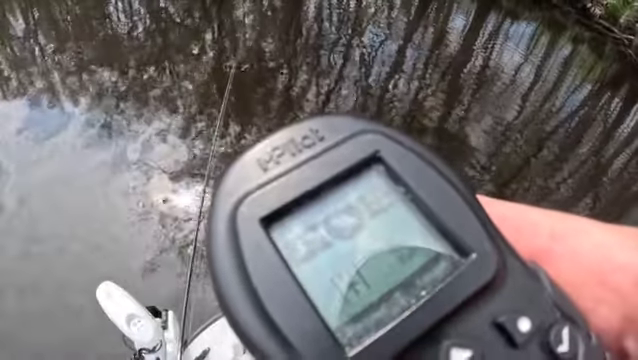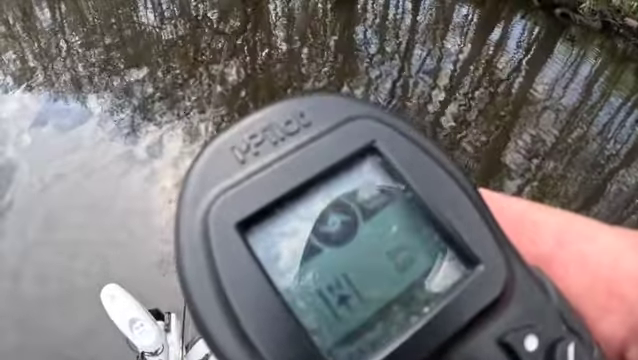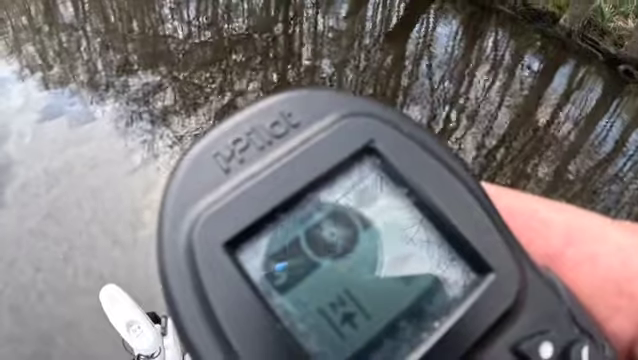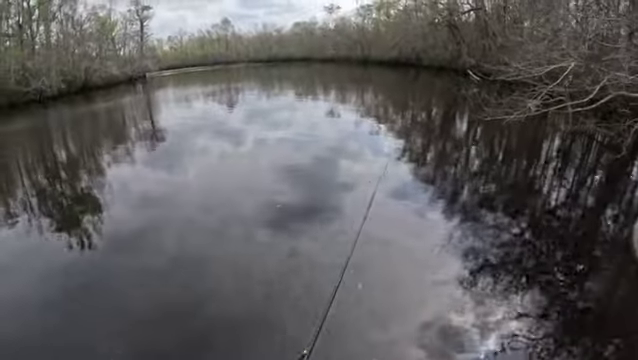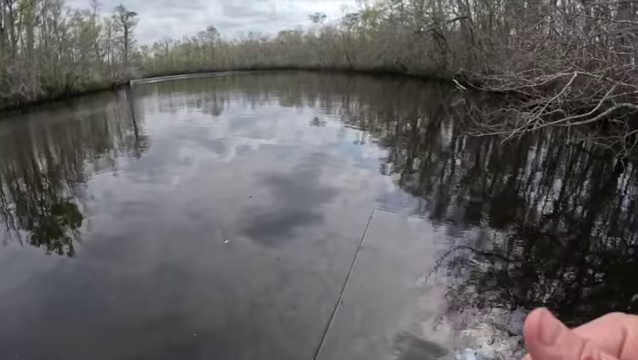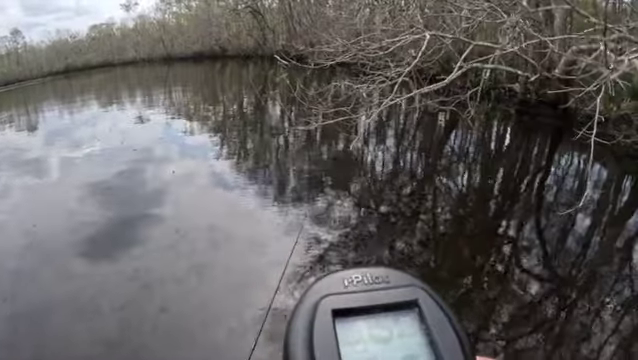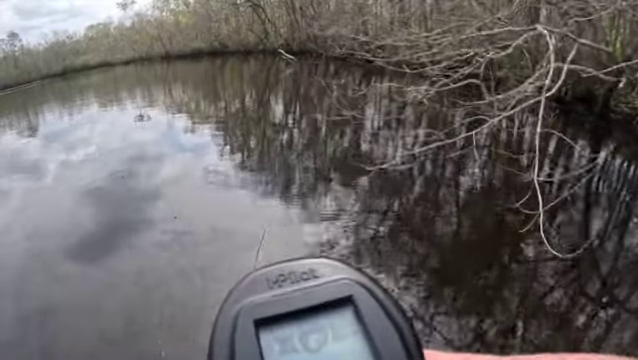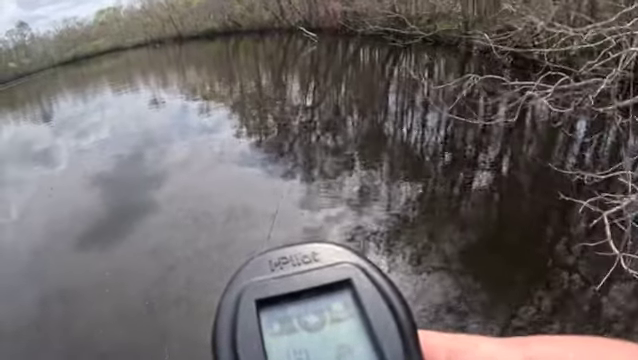Just looking down at the unit here, seeing some stumps, maybe a fish, nothing worth casting on just yet. So just gonna move on down this little lake bayou that's non-moving water off the river, and see what I can see. I'm definitely gonna cast a few times at something. I don't know if it's gonna be a fish or not, or a crappie, but definitely gonna give it a try.